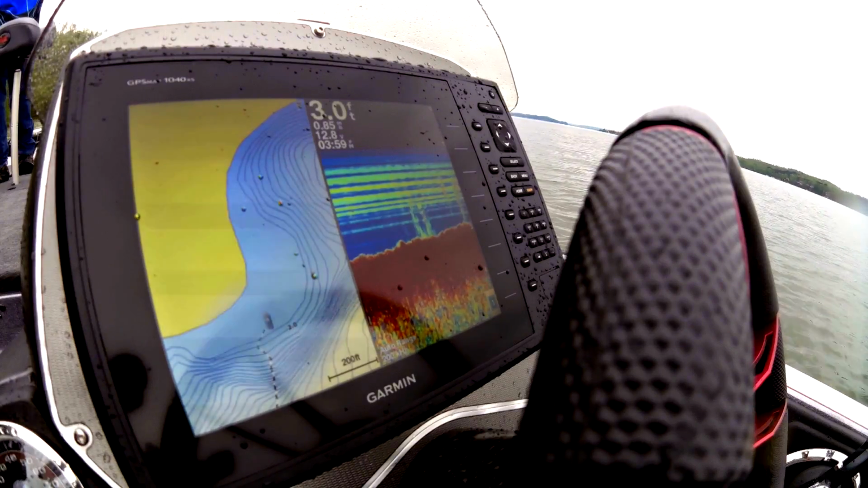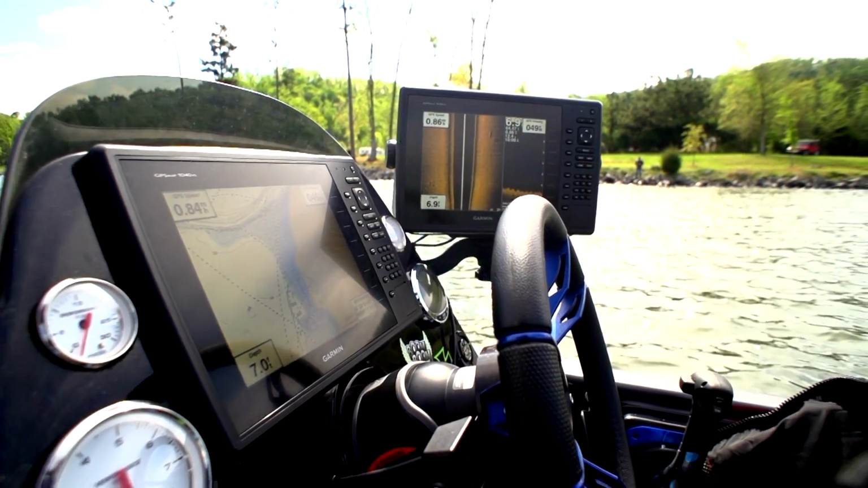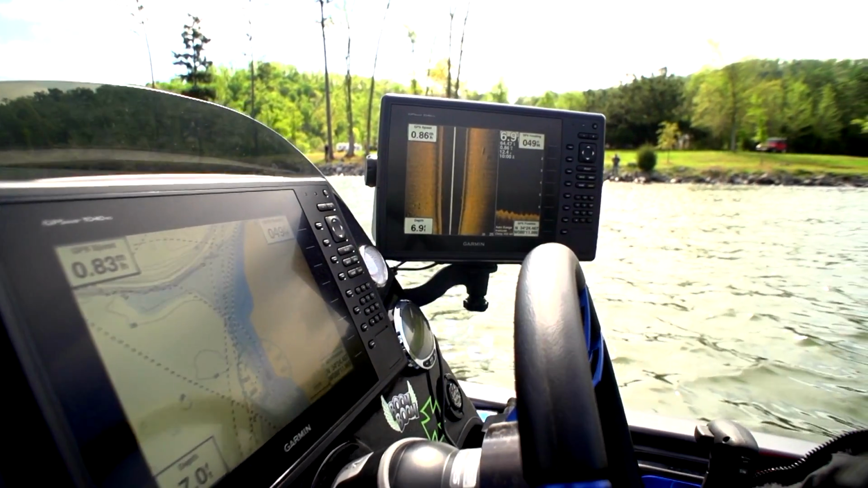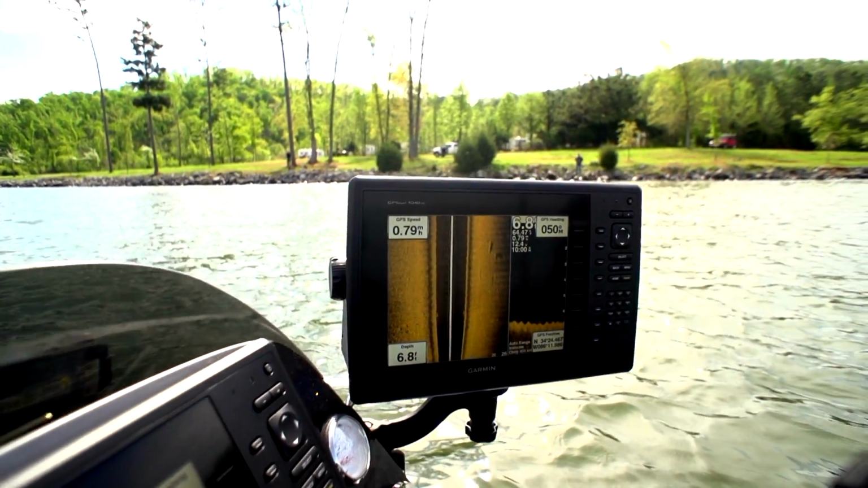Yeah, the possibilities are endless, what you can do now. If anyone's looking to invest in some electronics, there's really no other reason to look elsewhere than Garmin. Garmin is absolutely the future.